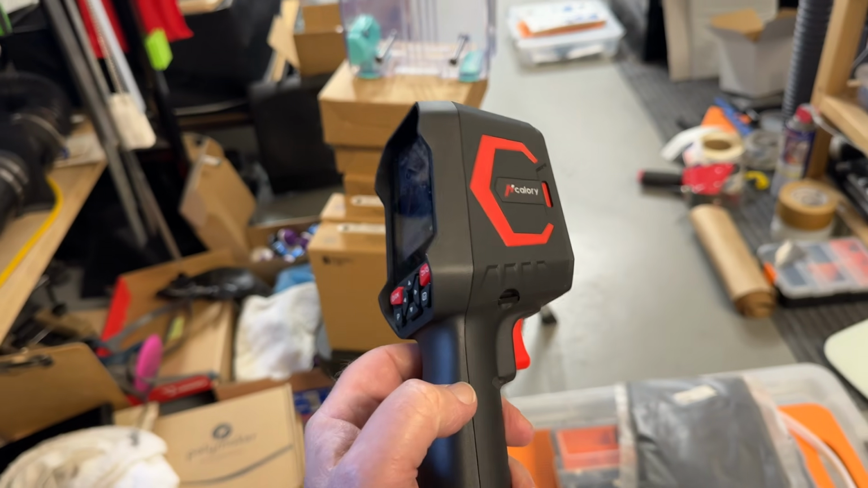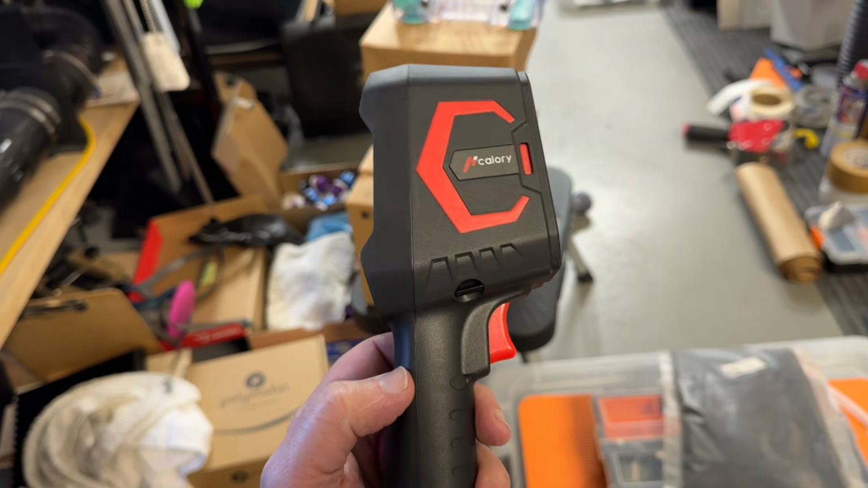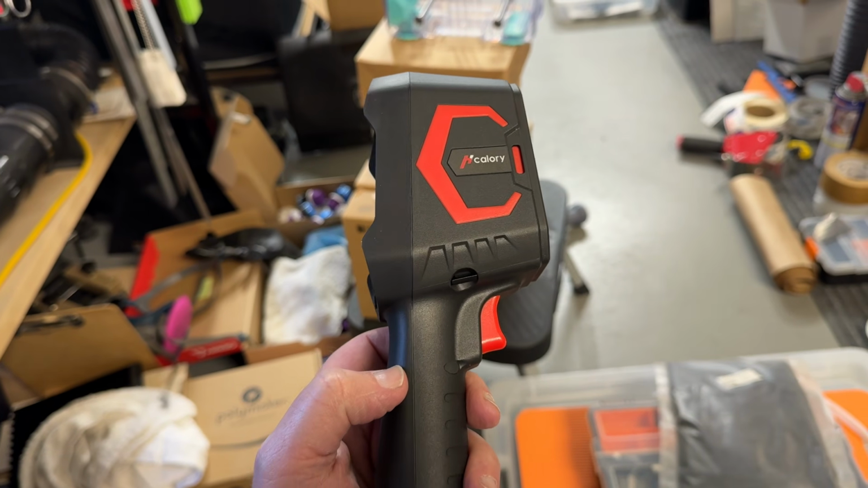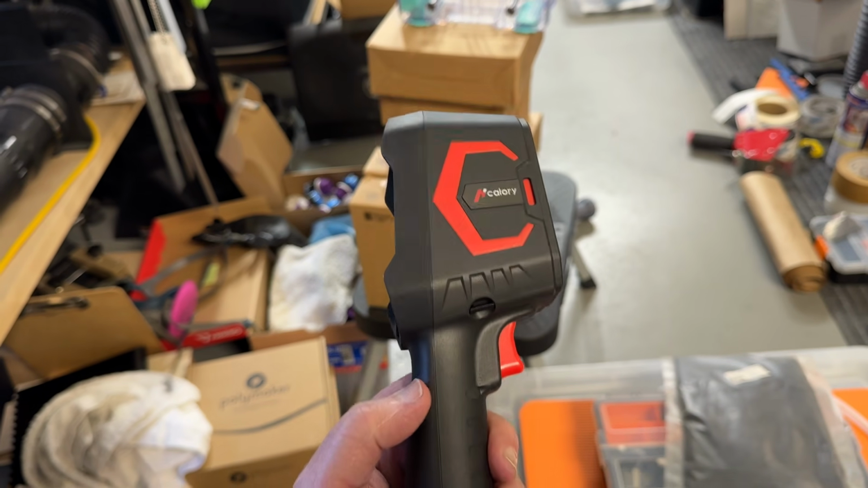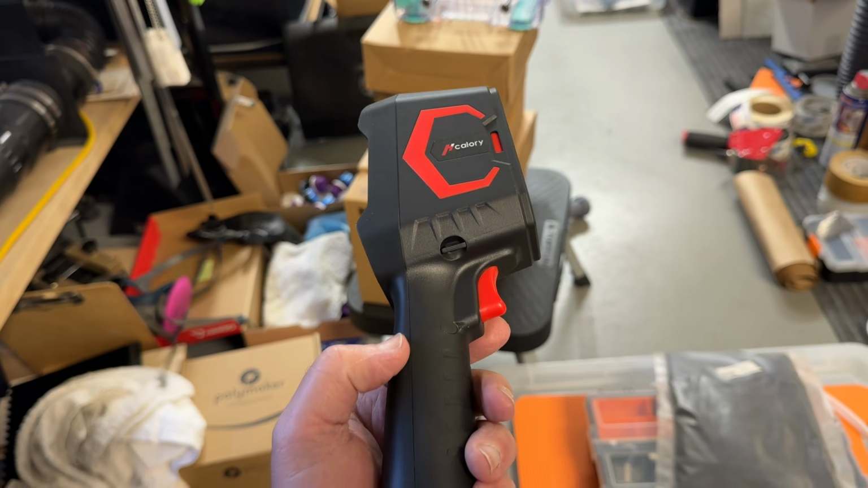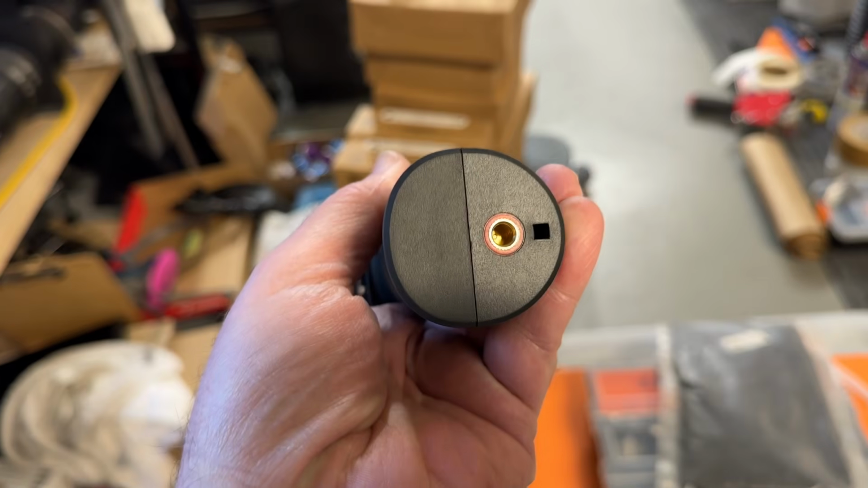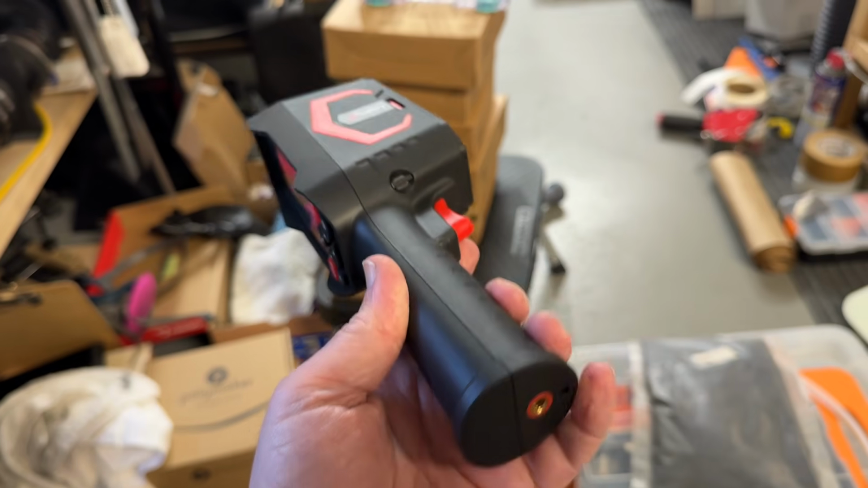One that's real important, and I've actually refused a couple others. I was asked to do these before, and it wasn't the Hcalory one, but one of the things that turned me off immediately was it not having a tripod mount. You can see down here, this one has one. This is a standard tripod mount, which I think is important.